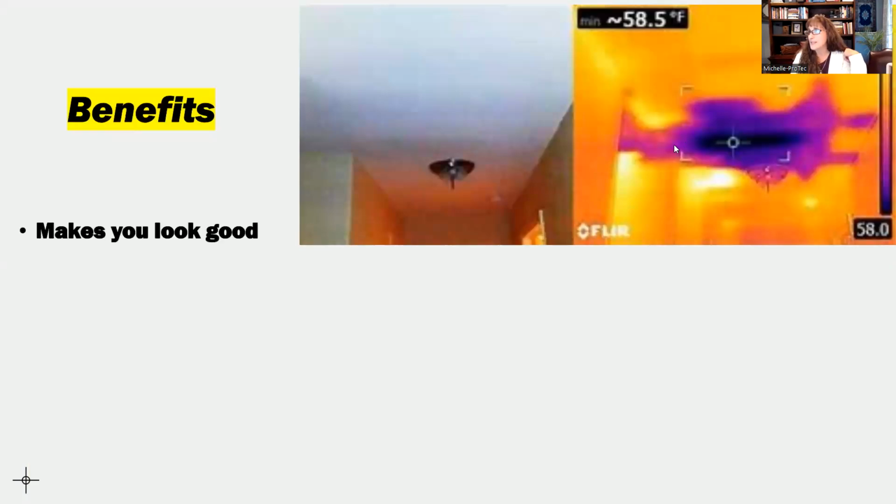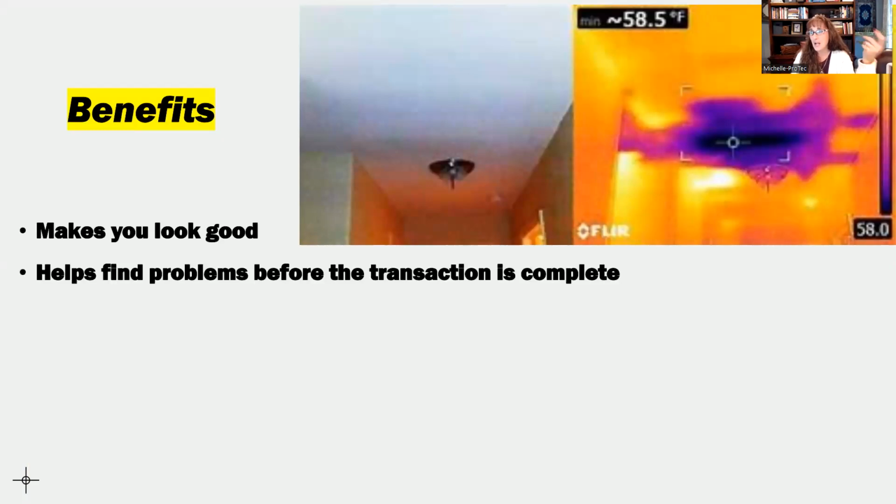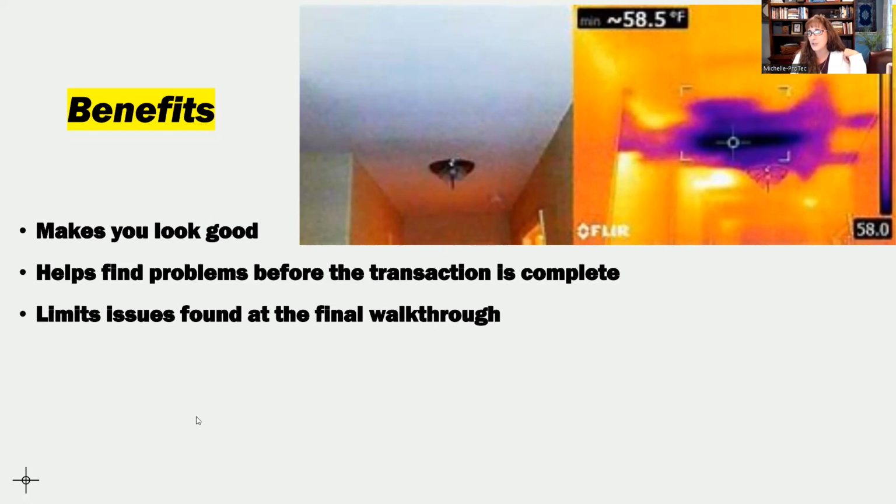Some of the benefits of this is it makes you look good. It helps find problems before the transaction is complete, because a lot of times, if there's no water stain yet, like right here, that ceiling looks gorgeous, but you can see there's a lot of water up there. That water stain is going to eventually show up, and then everybody gets upset, of course, because nobody wants an issue when they've just bought a property. So it helps us to find things before that transaction closes.